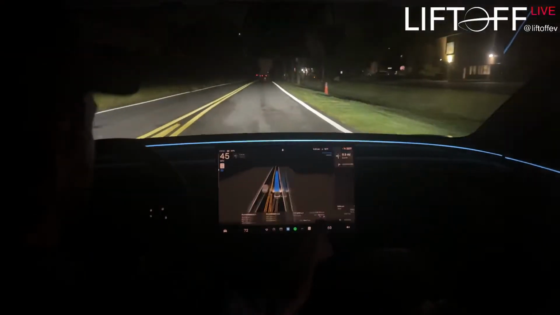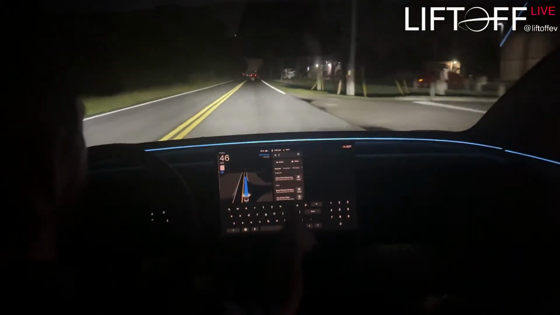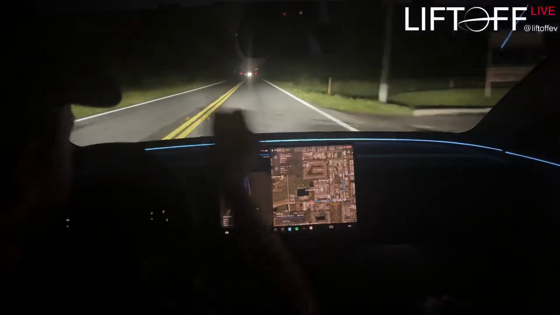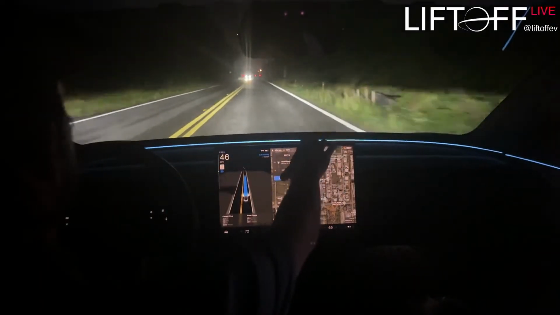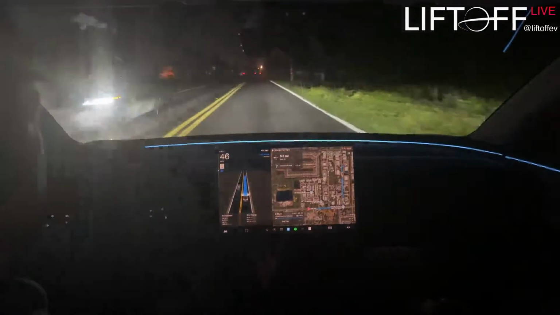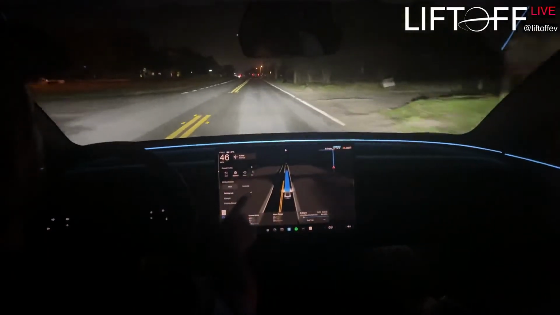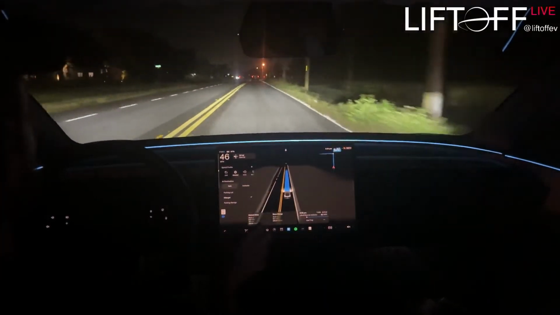Oh wait, I want to show you guys something interesting. So let's go to Liftoff Electric Vehicles location. We will edit the trip to remove my set work location. No, watch this. We can set it to charger. And there is a charger there, but it's not a DC fast charger.